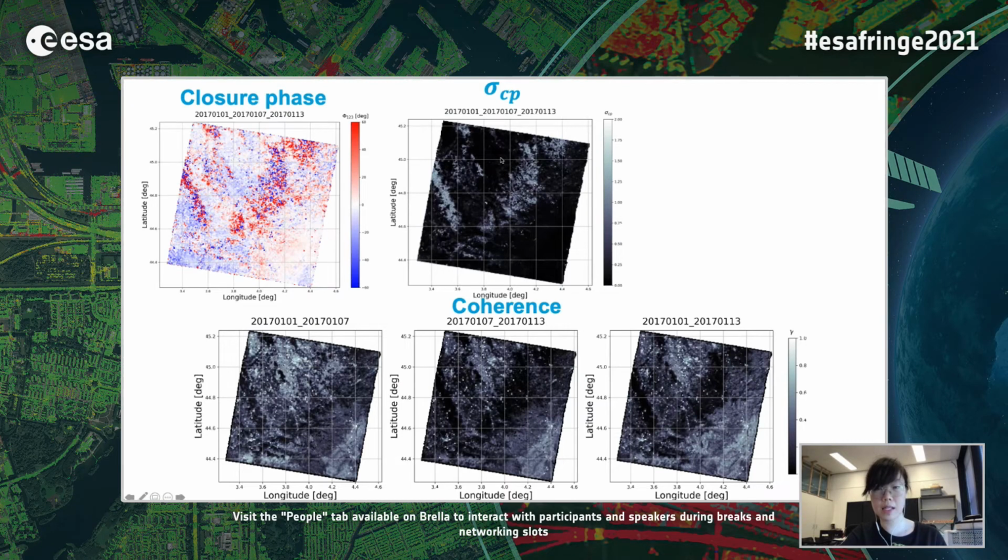Now we can compare the sigma CP with the coherence. We can see the larger sigma CP corresponds to the lower coherence area and also to the high noise area at the diagonal. Then we can conclude that low coherence, high sigma CP and high noise are closely related.